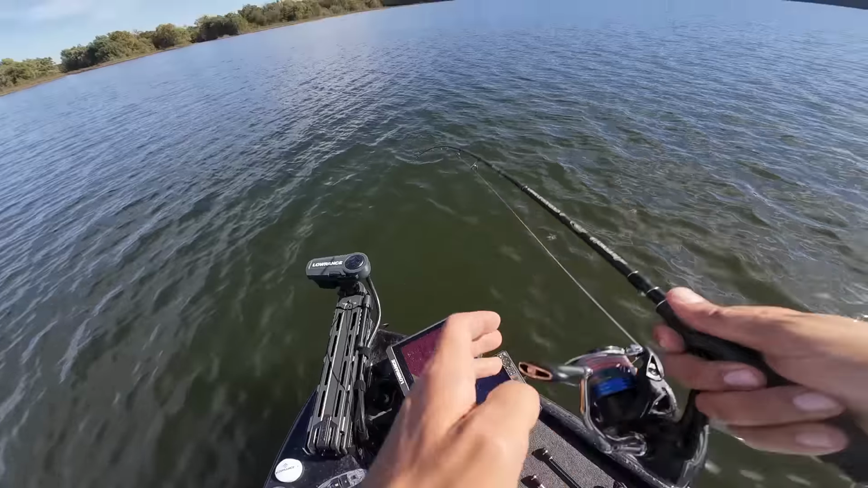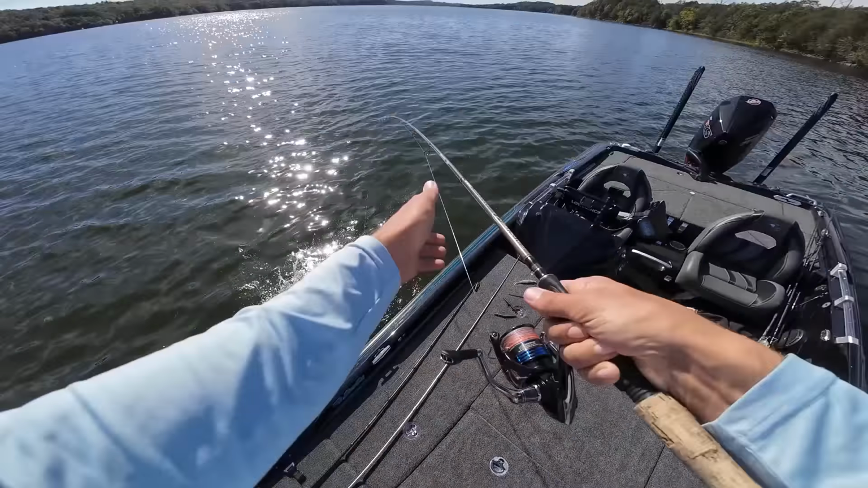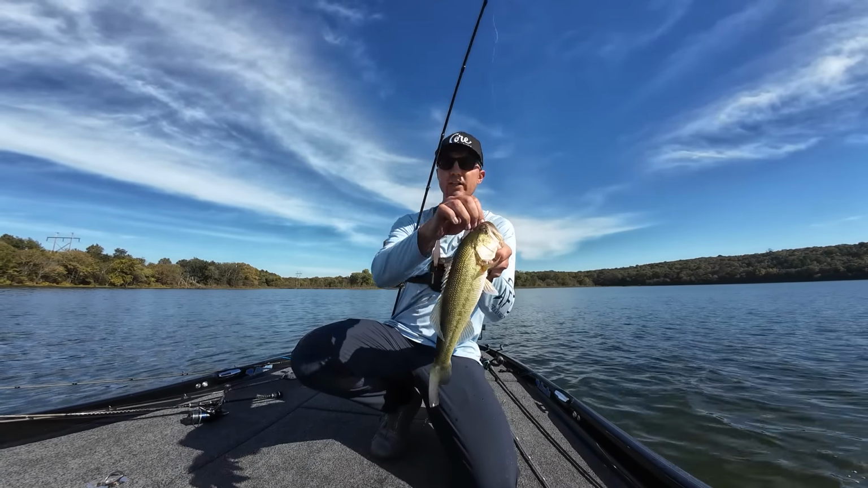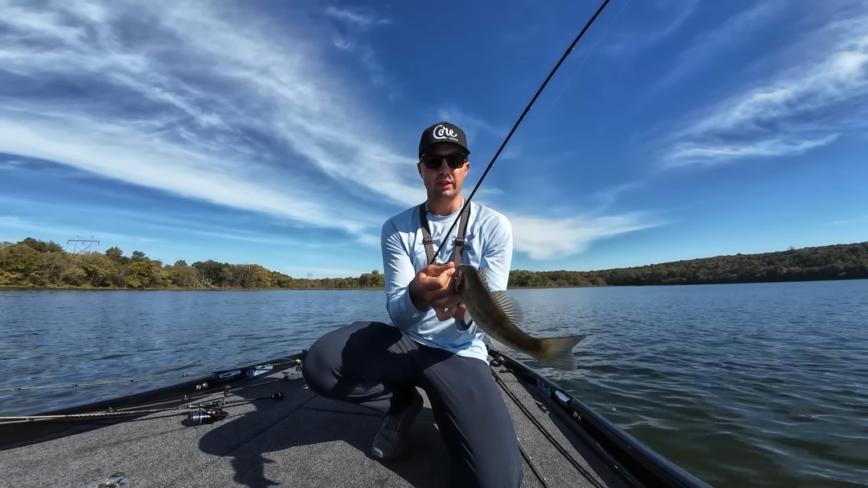Oh my gosh, got him. He followed it to the surface. He chased it all the way to the surface and then ate it. It says you need to work a wacky rig on the bottom. These fish are just biting it like a freaking spinnerbait. The feeding window must have just turned on because I've been struggling today.